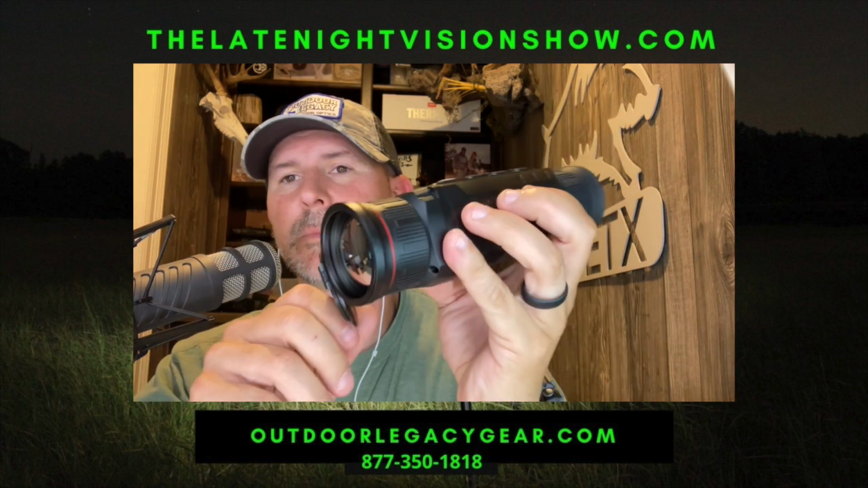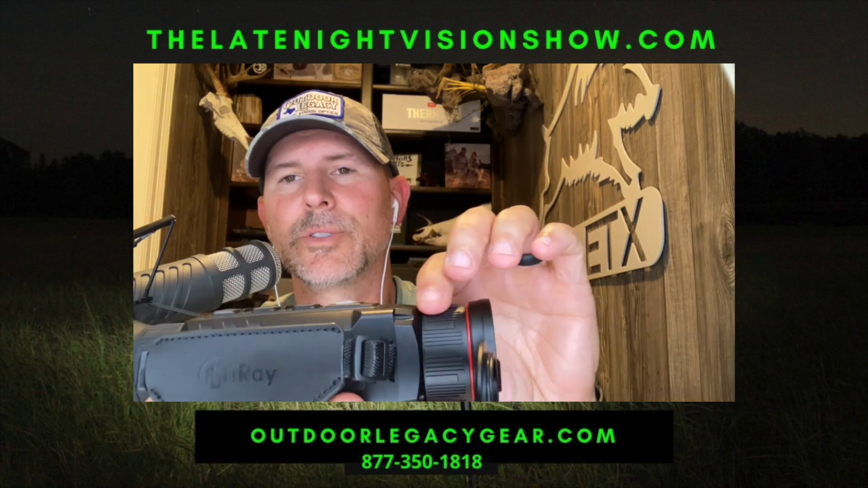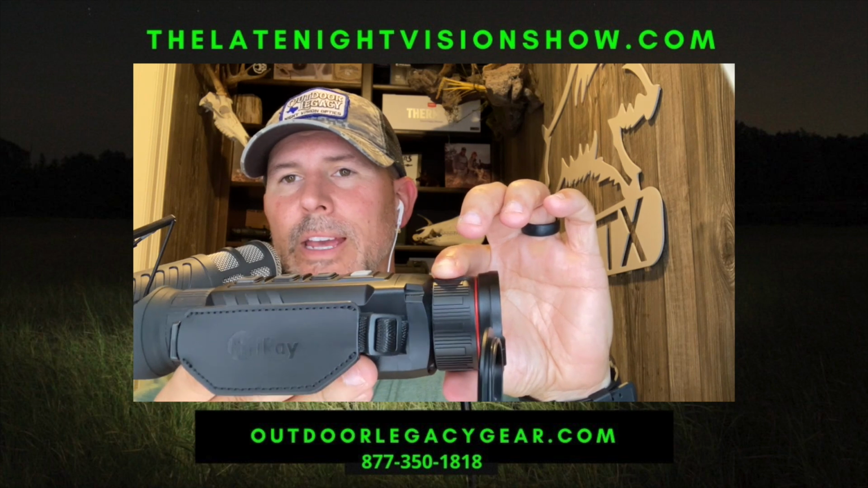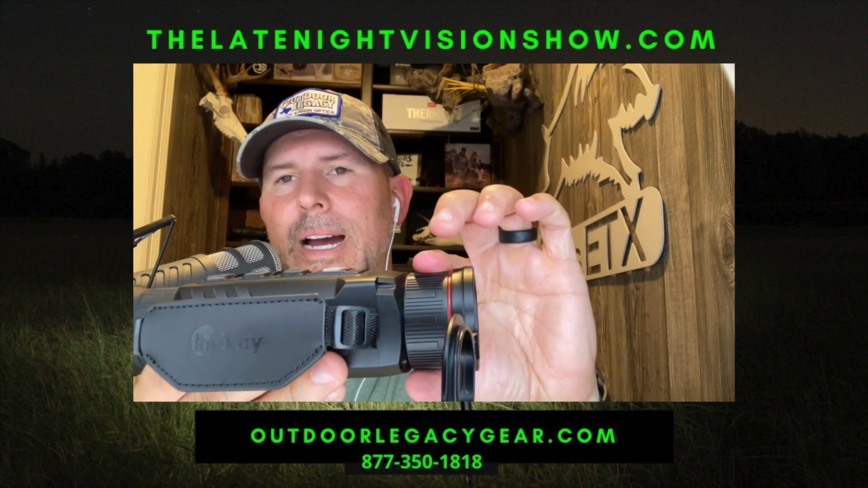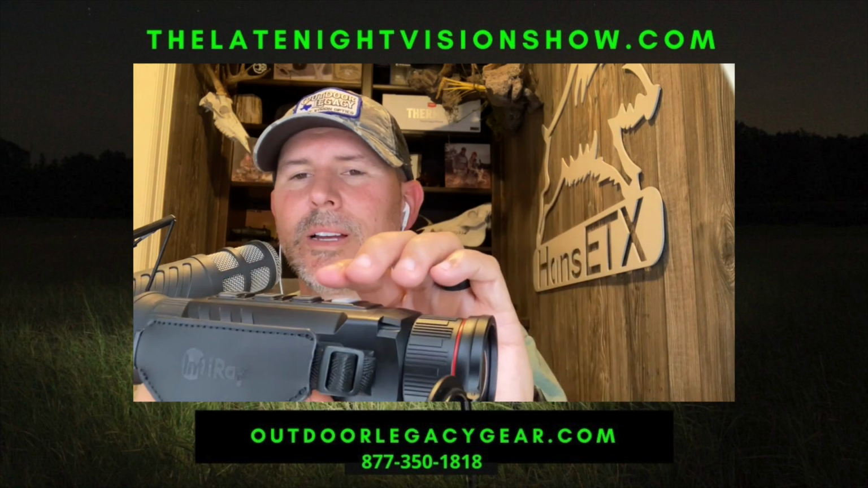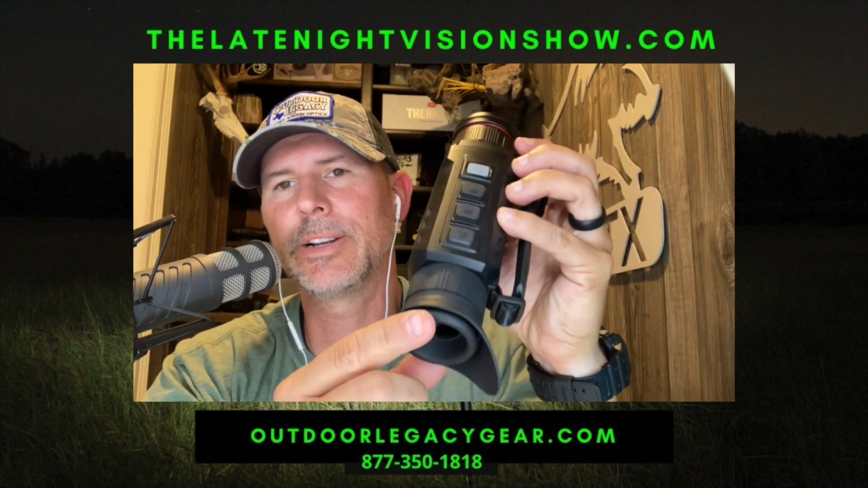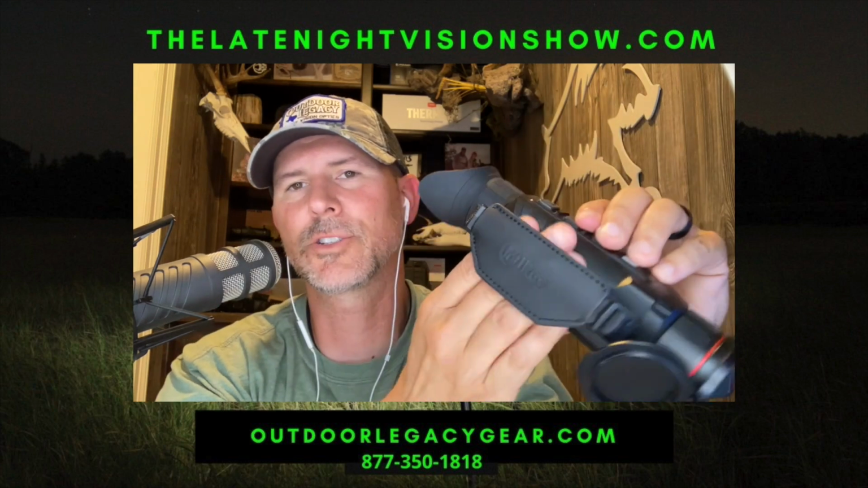So as we talked about before, 50 millimeter objective lens, and I'm sure you've shown it, but the dial to focus the image and change it from 2 power to 4 power is right here on the front, just behind the objective lens. So you just turn that whole dial left or right. Eyepiece diopter focus right here. It's got a rubber eye cup on the front, a very nice padded hand strap.